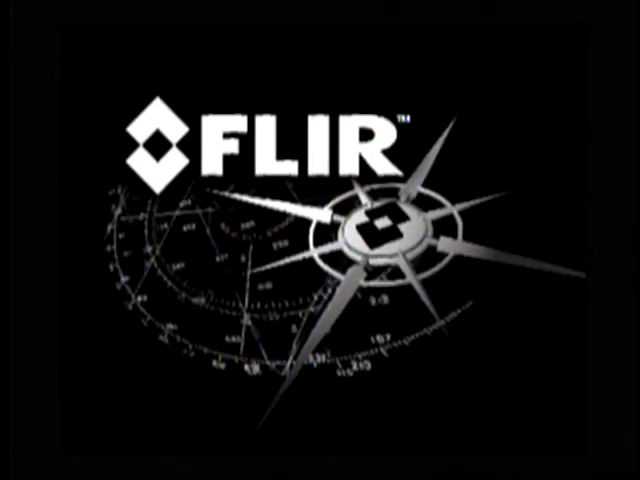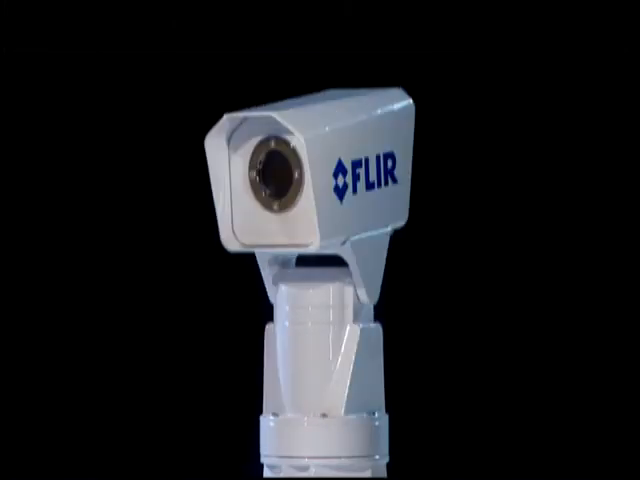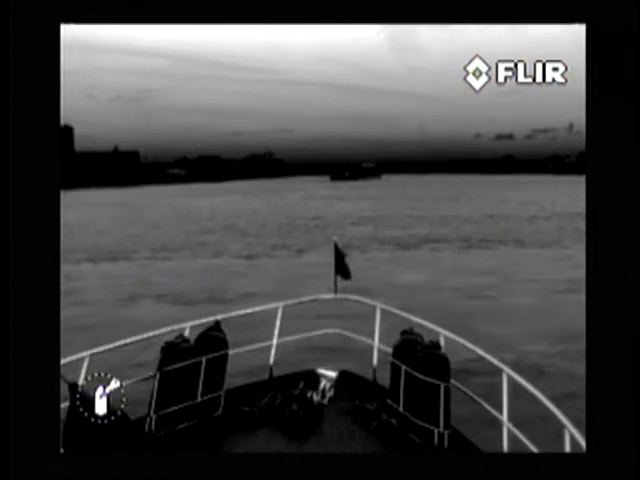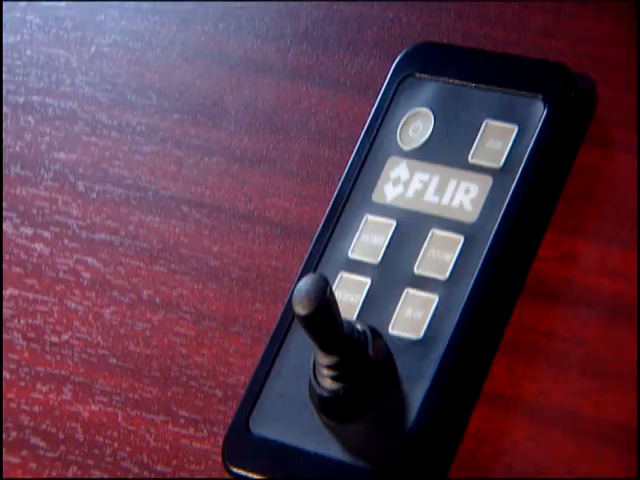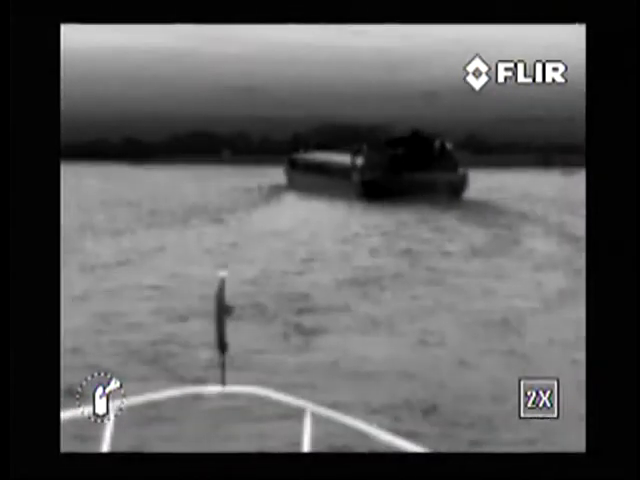This button switches the Navigator on or off. The Home button moves the Navigator to an operator predefined position. When held down for at least 4 seconds, it sets the current position as the new home position. The Zoom button switches between 1x and 2x electronic zoom.